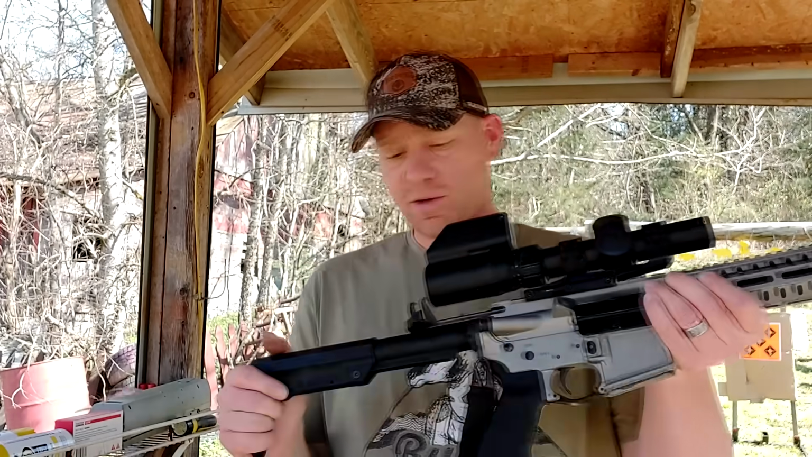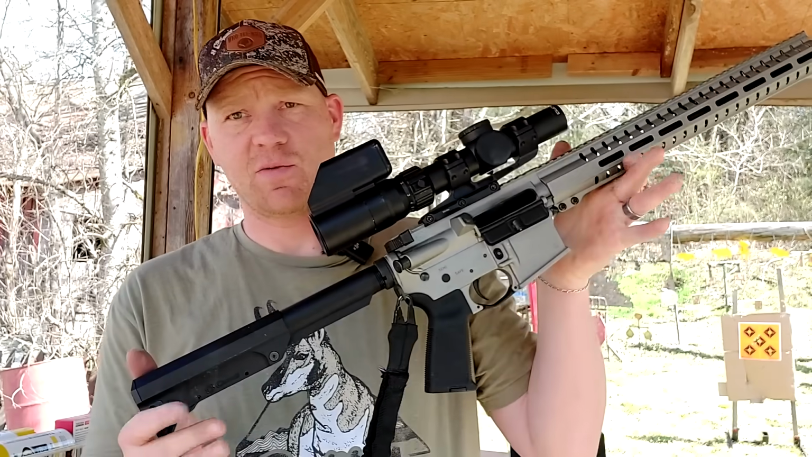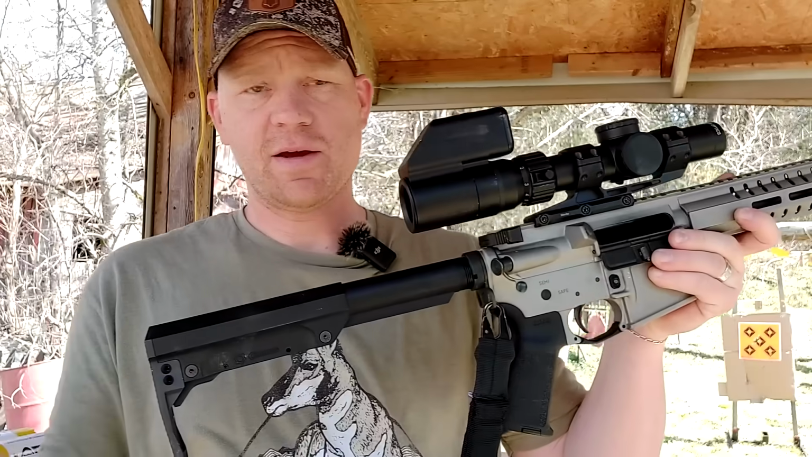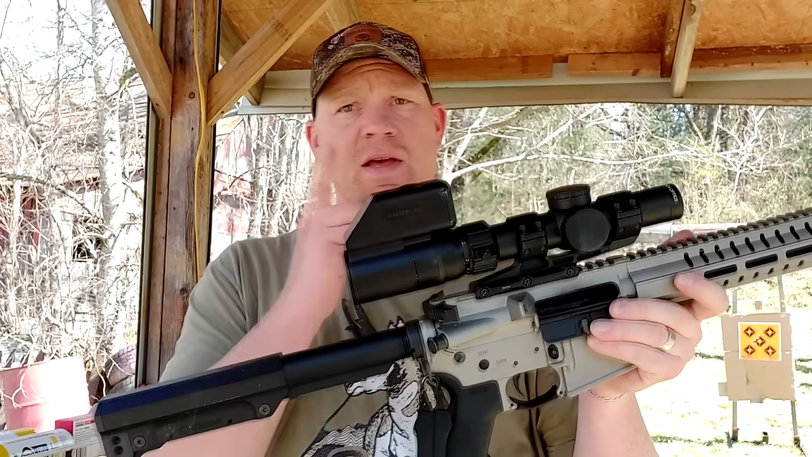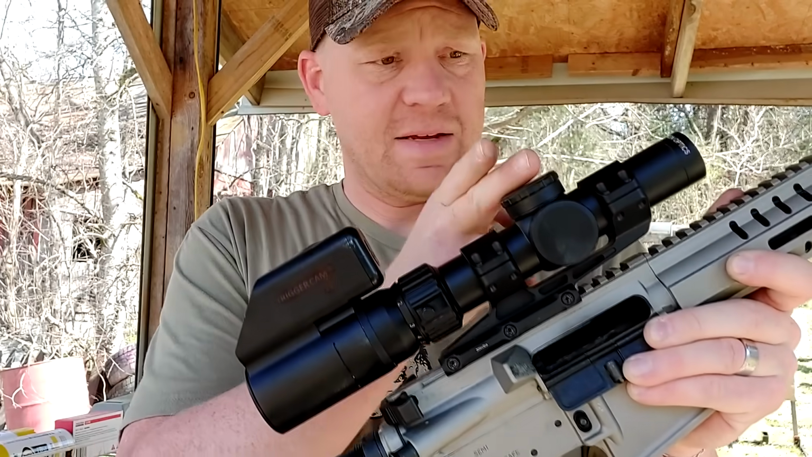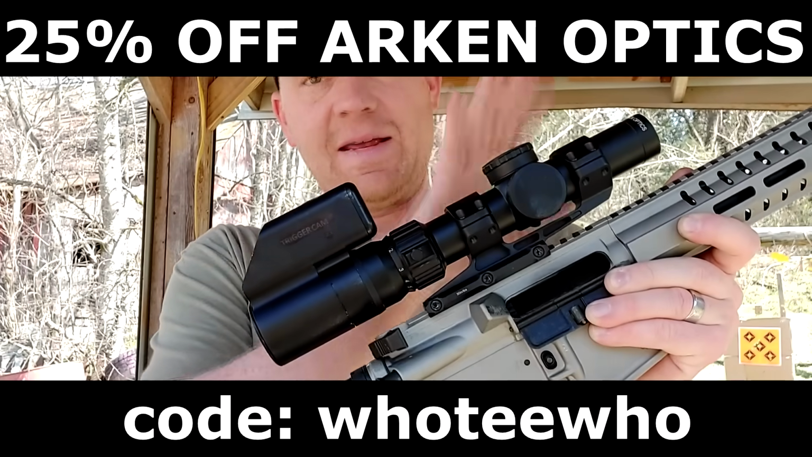So what I'm doing today, this is my 300 Blackout. I've had this for quite some time. This is the CMMG 300 Blackout AR, but here's the trick. I've got an Arkin EP8 on here that I need to sight in. I bore sighted it. It ought to be pretty close, but I need to sight it in.